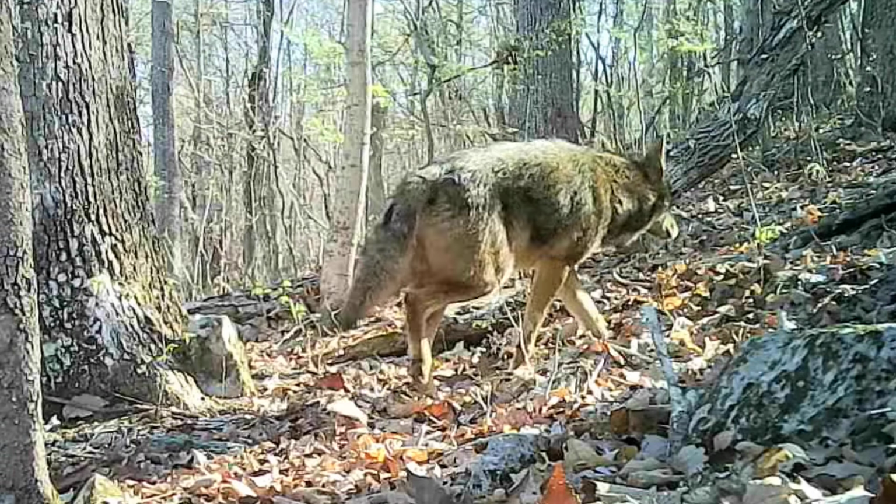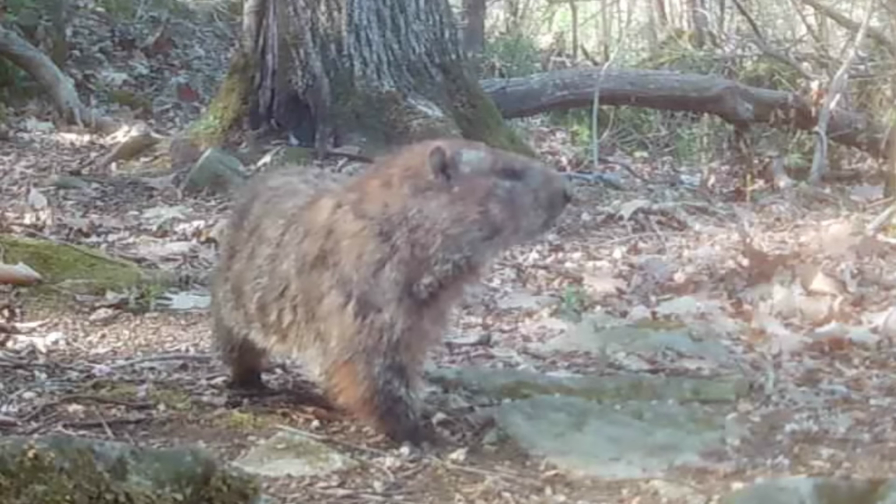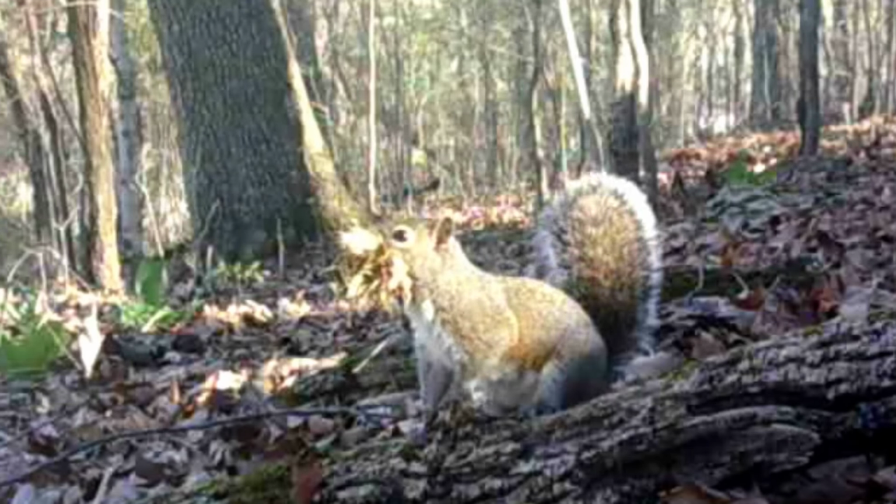A coyote's out moving around during the day, and the Dirty Dan clan, they're out making their round, and all the little animals are ready for spring.